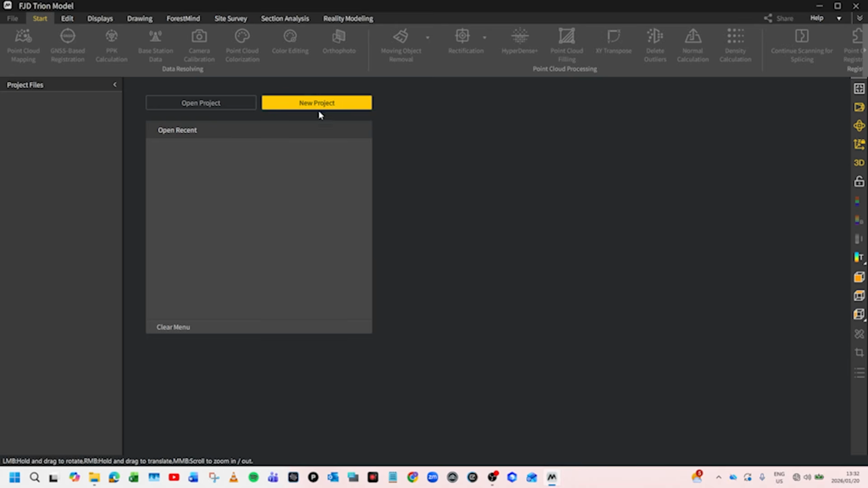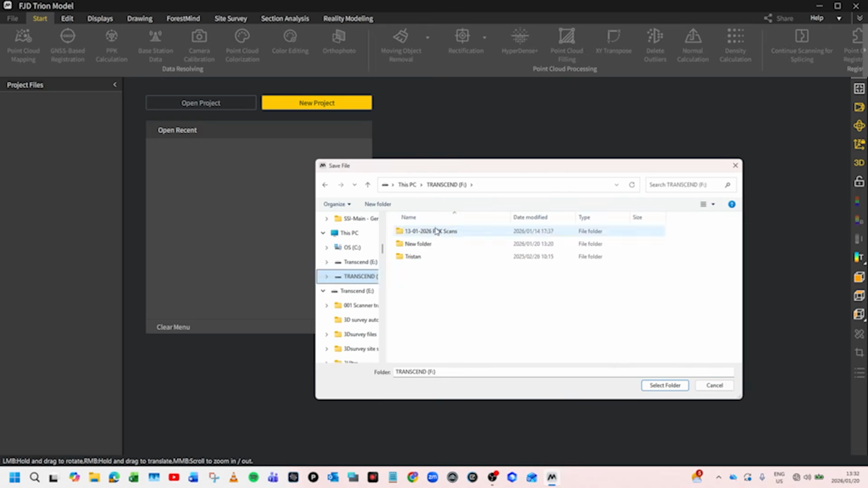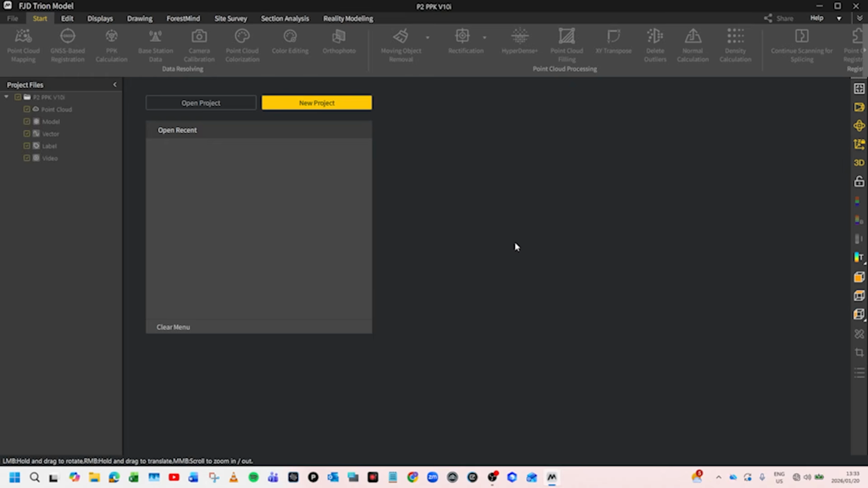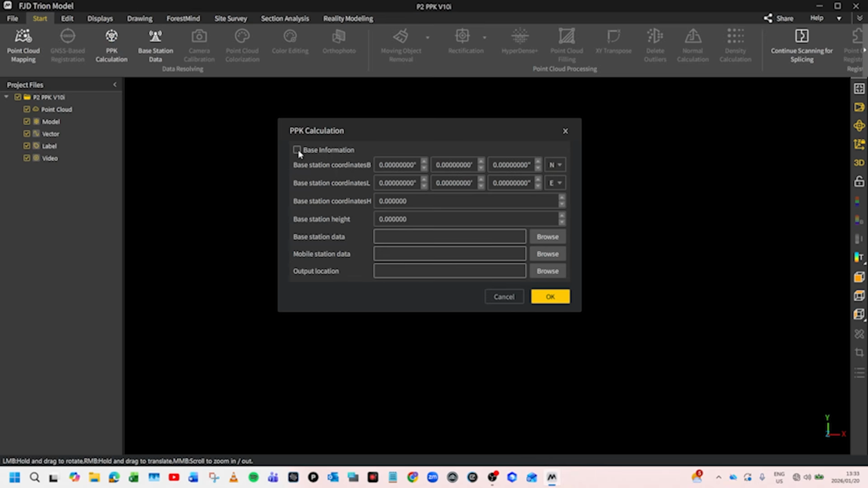On Trion model, we're going to create a new project. We'll select a project path, then select the folder, then select OK. Our project is now created. Let's now do PPK calculation. We'll select on PPK calculation, then select on base information.